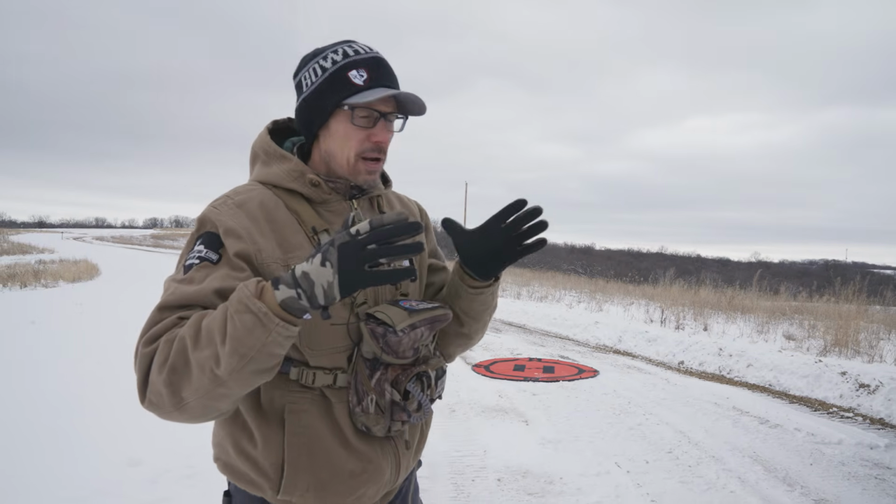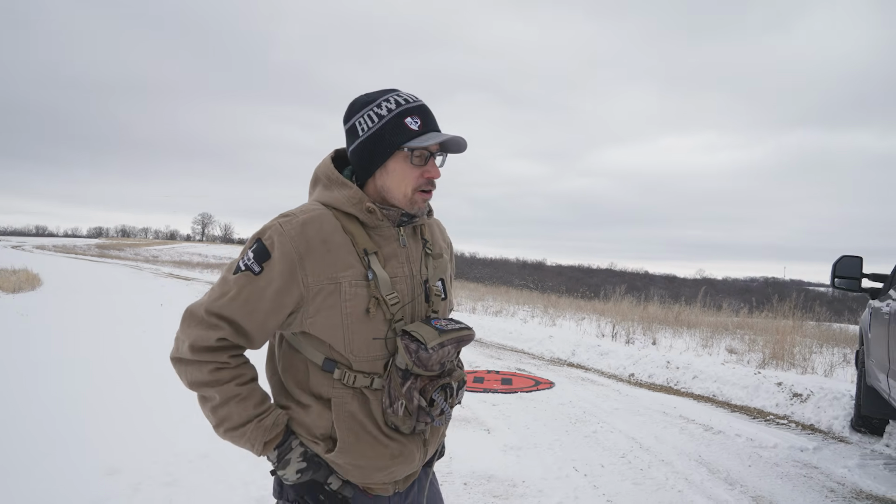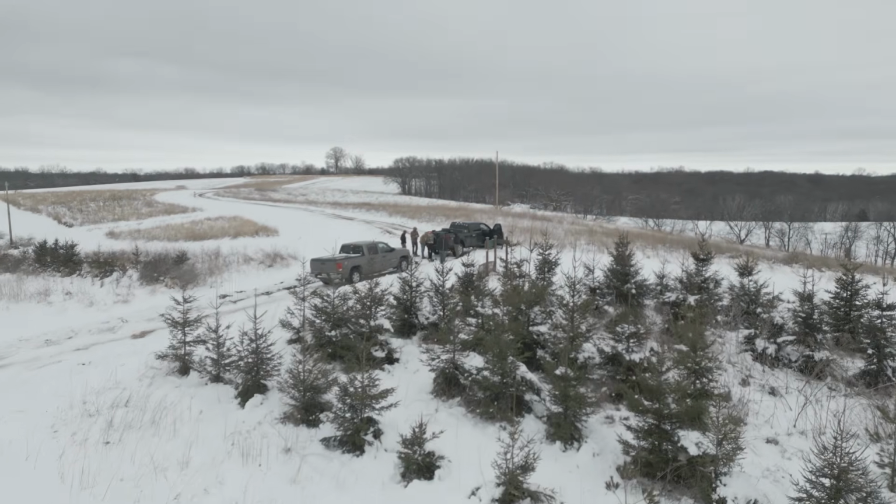Well, the count is on. We've got 2 drones up in the air right now. We went ahead and took this lease and quartered it out on how they're gonna start doing their grid search and number count. So they're expecting this to take less than about an hour, hour and 15 minutes. So we'll see how quickly they can do this count.